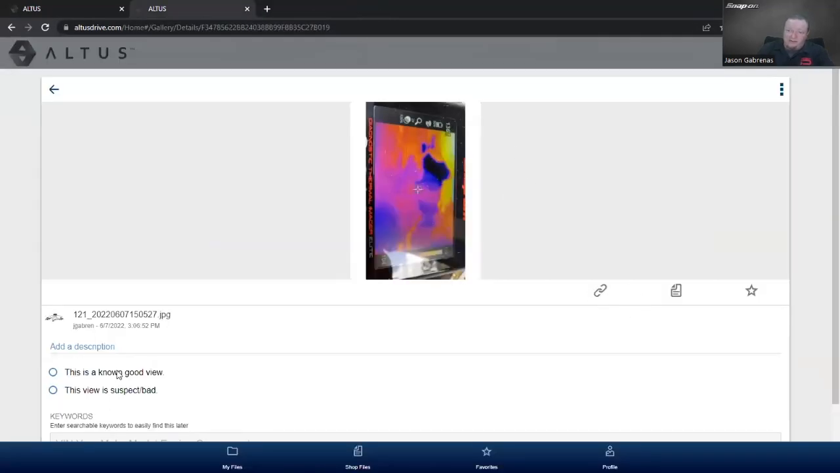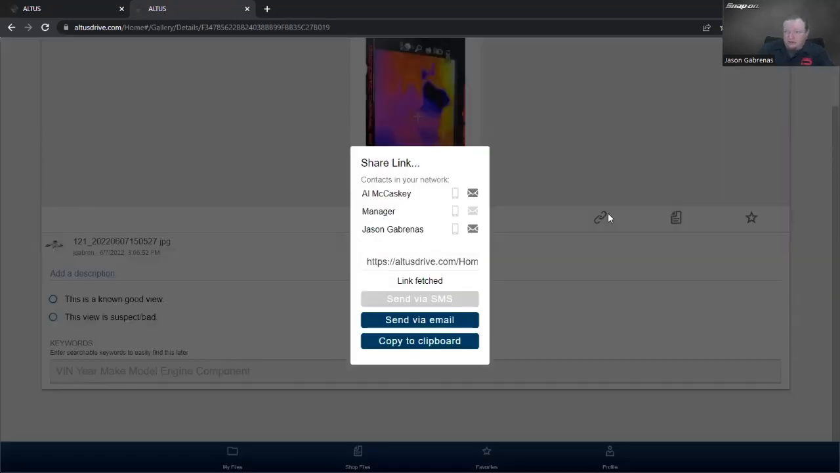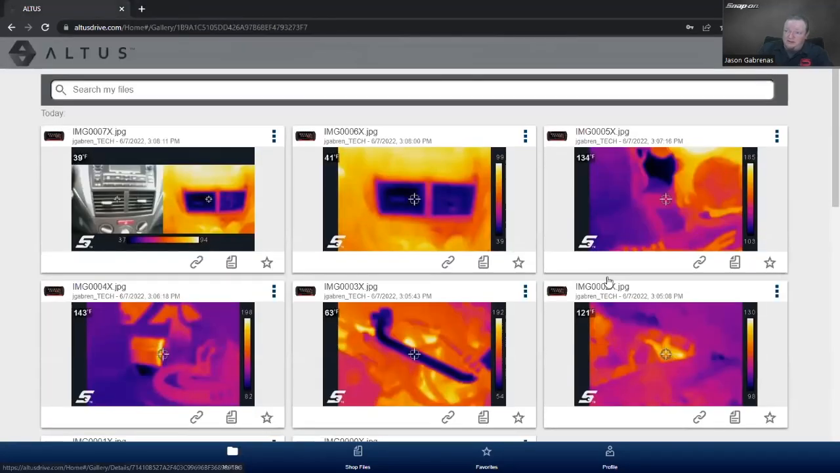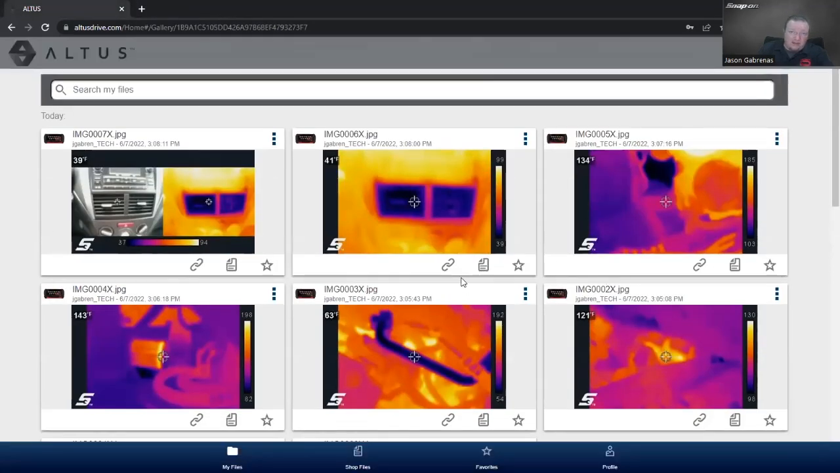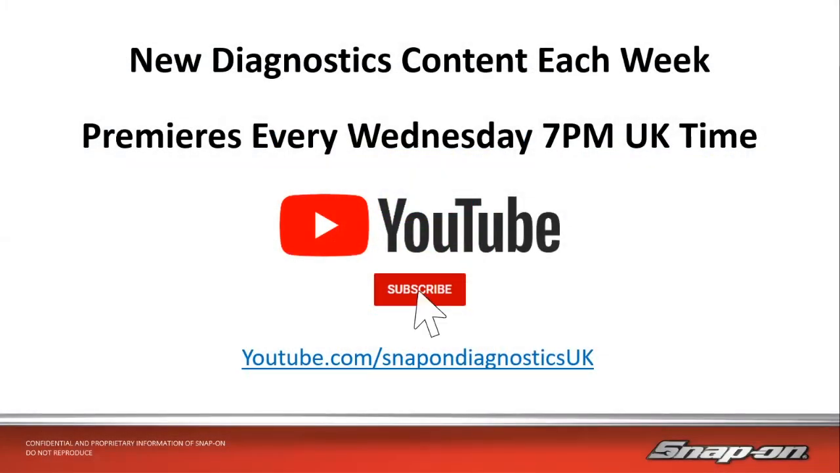Also, down here, we can say it's a known good, known bad. We can put tags in there. And also I can share this. So if I click on a link, I can share it with SMS. If it was on my phone, I could share it as a text message. I can send via email, or I can copy it to the clipboard as well. So lots of options to do that. Lots of options to attach it. And just use that thermal imager to help you sell work, help you confirm fixes, help you diagnose problems that you can't see.